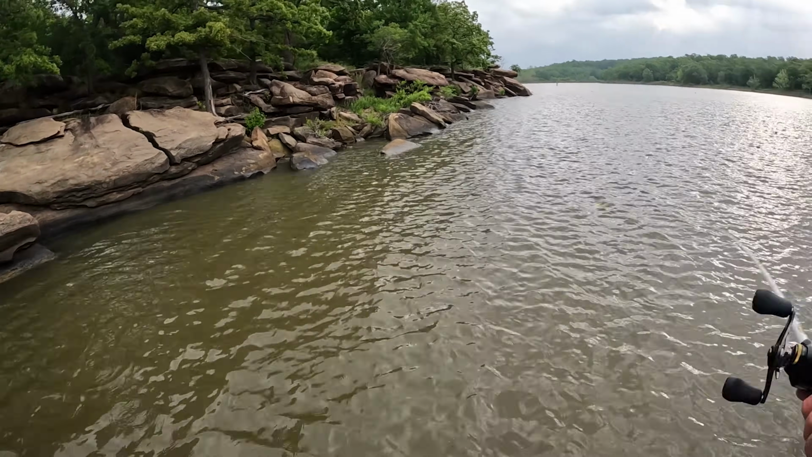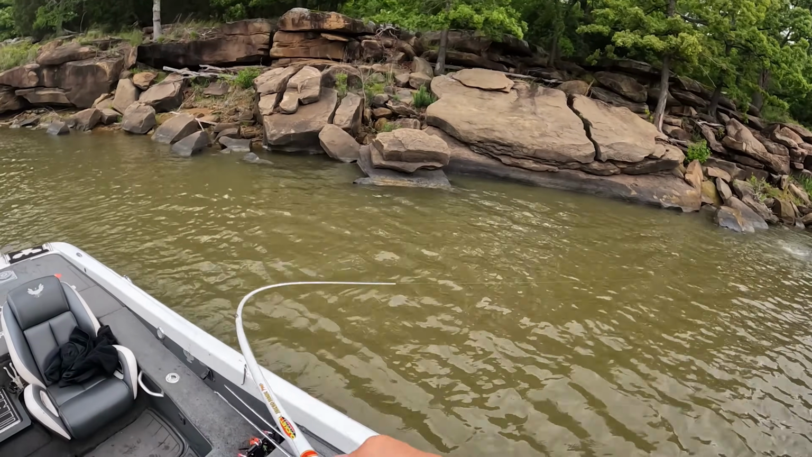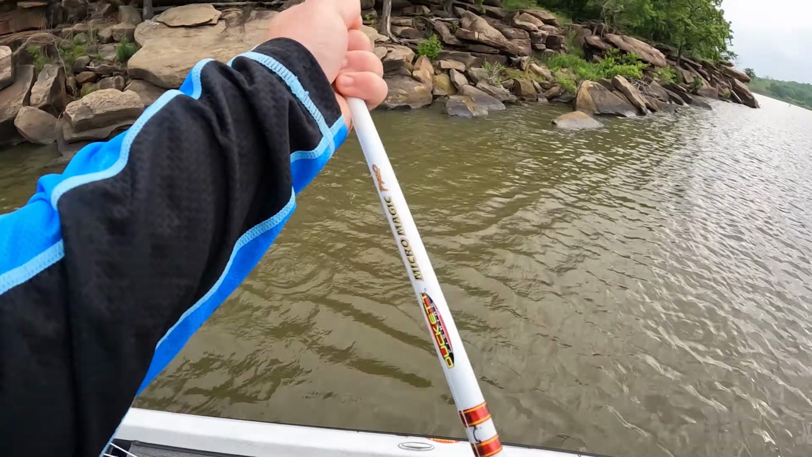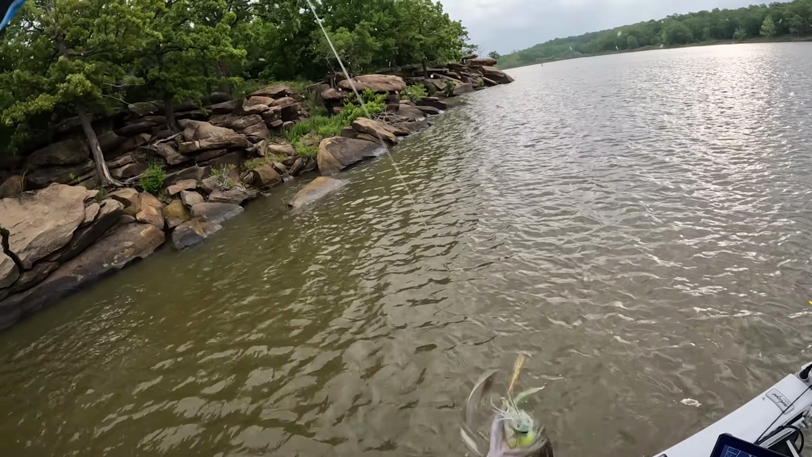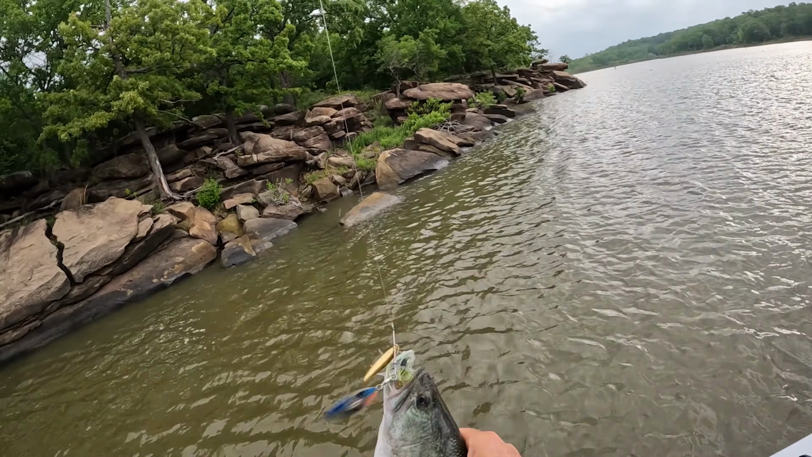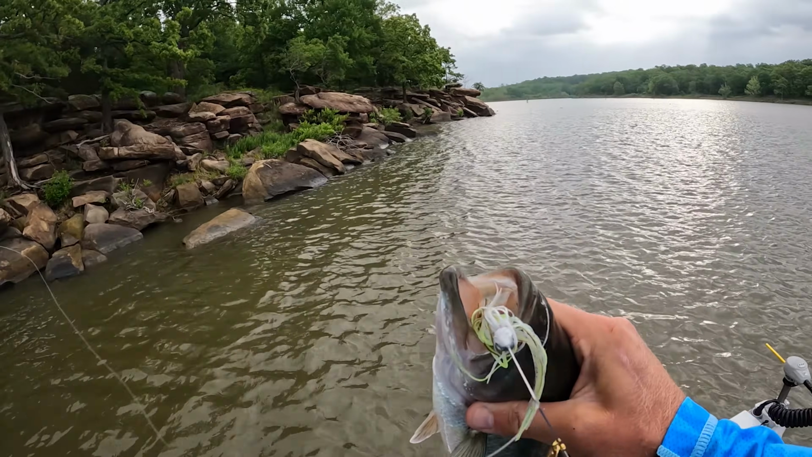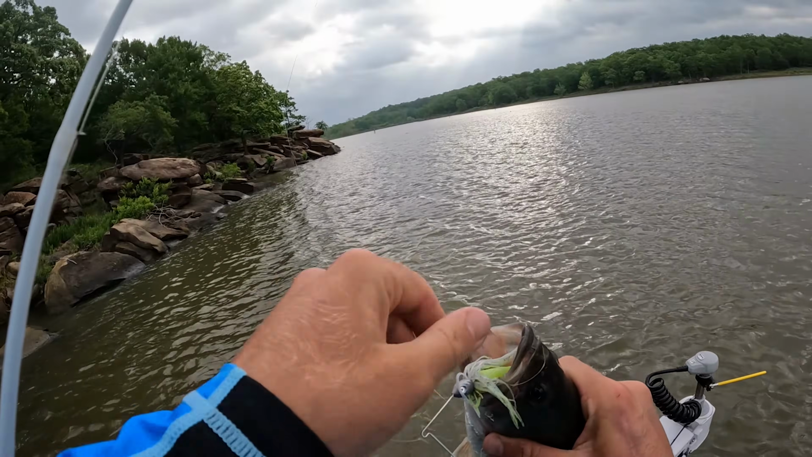Probably don't need to fish quite as thoroughly in here. I'll just hit all the... There's one. Oh yeah. All right, guys. I think I'm done in here. I think I am done in here. That is a fat largemouth. Man, he choked that spinnerbait too. He was right where he should have been, behind that rock. I think I'm done in here, guys.